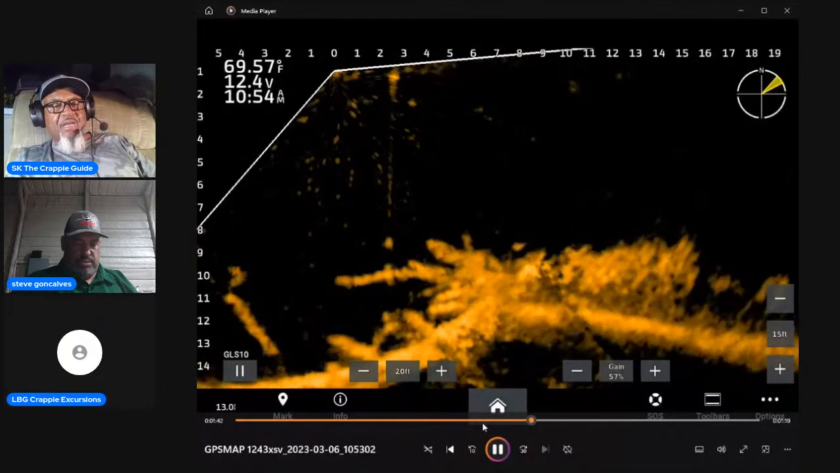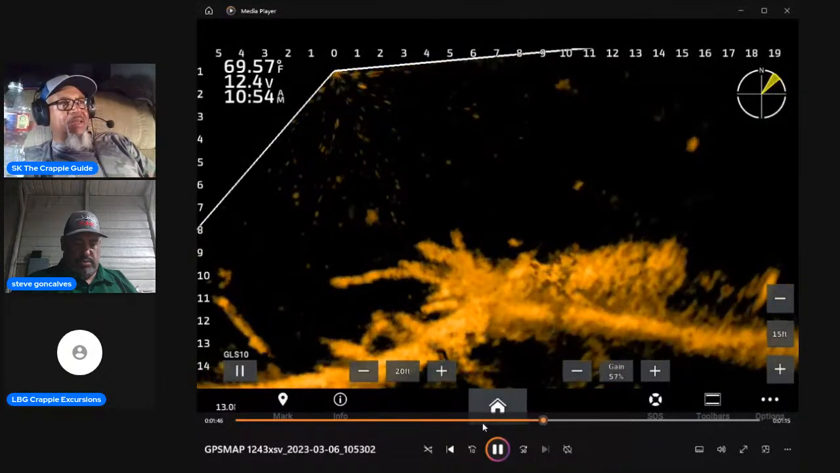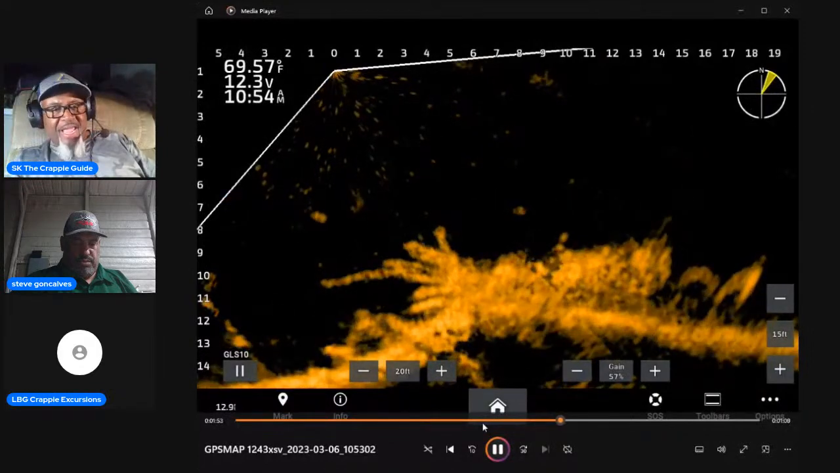You could possibly get it. Look at there. Just got it right there on the top, and they're ambush prey. They are an ambush fish.